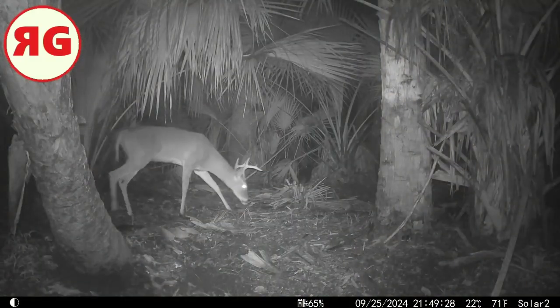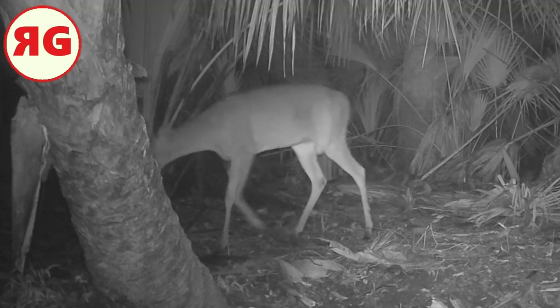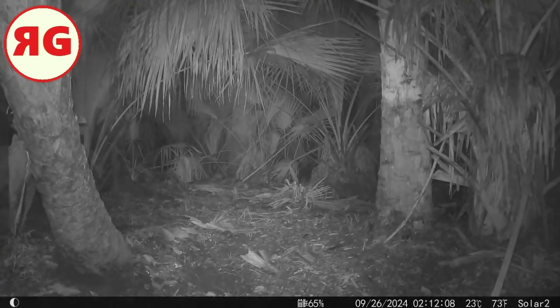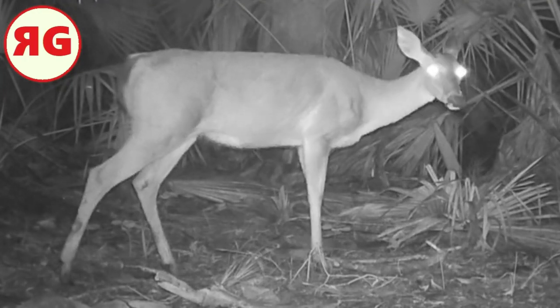A couple of deer going through. There's a bobcat. It's kind of a grainy picture, and he was way in the back there, but again, I wanted to show the diversity. Another deer stops for the camera.